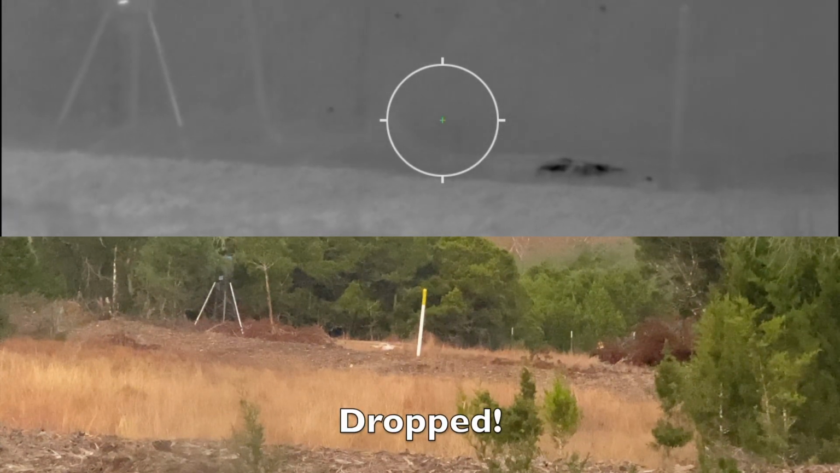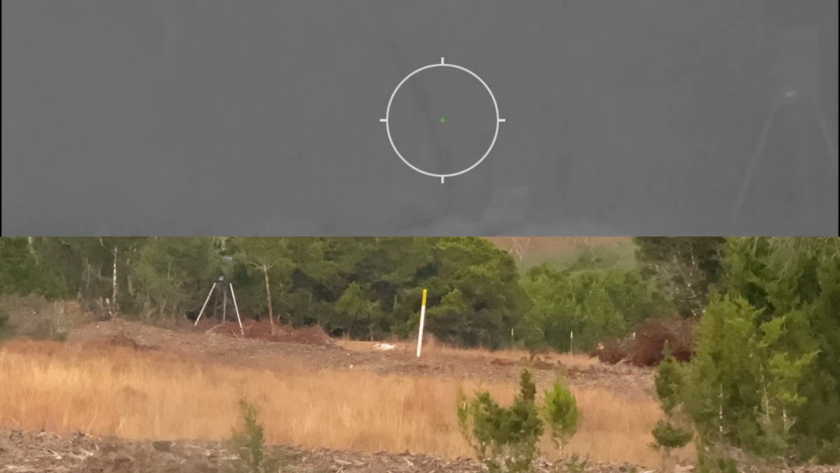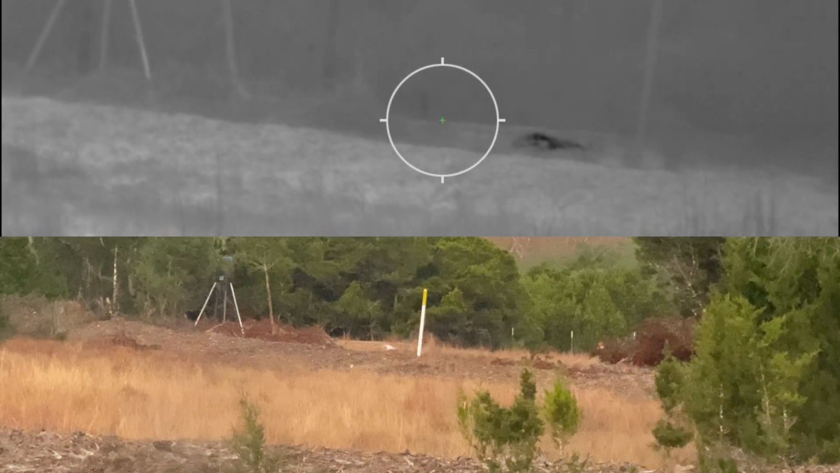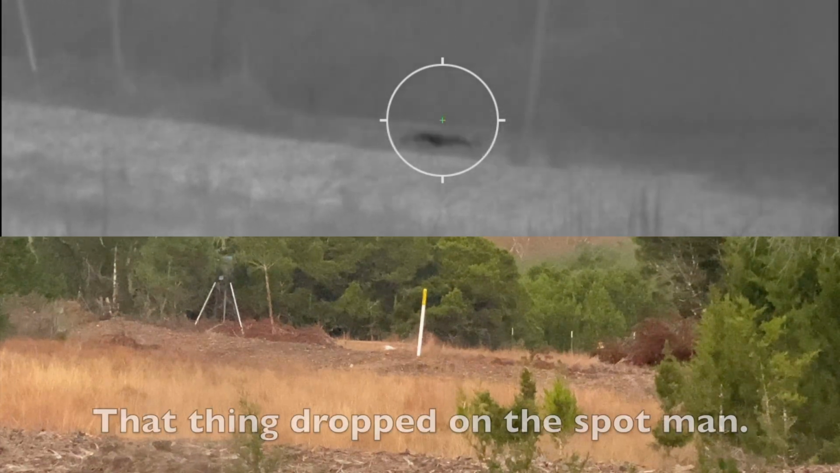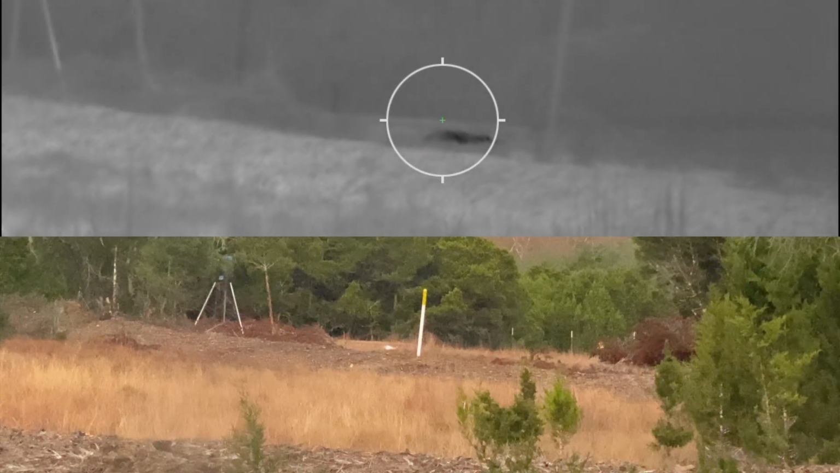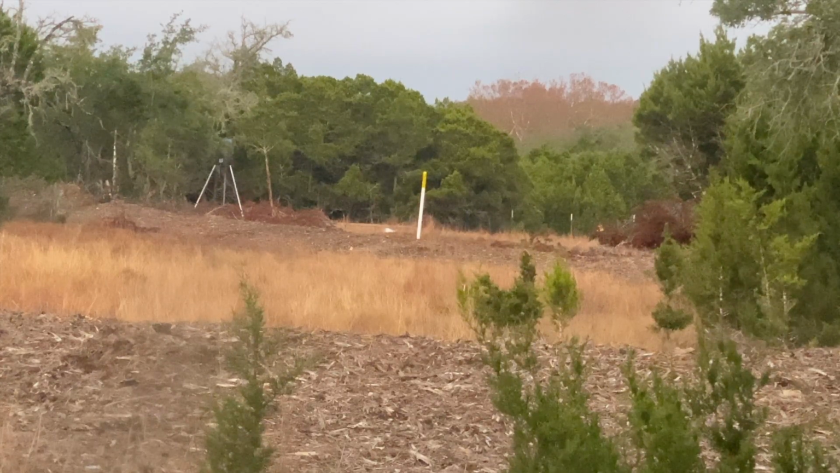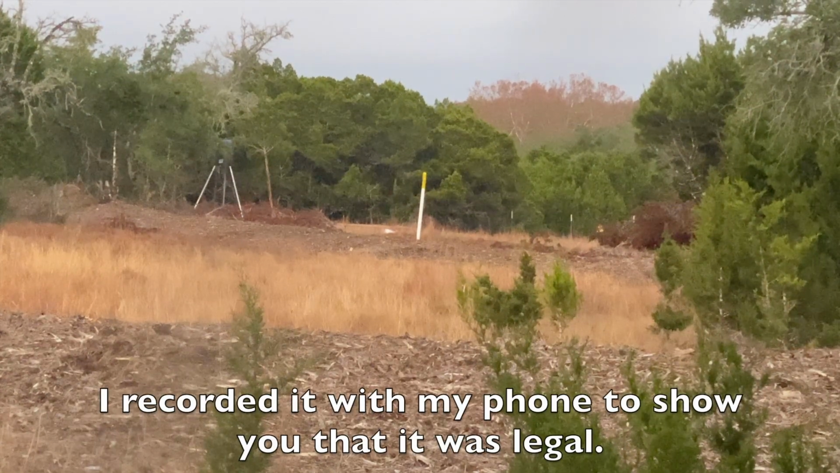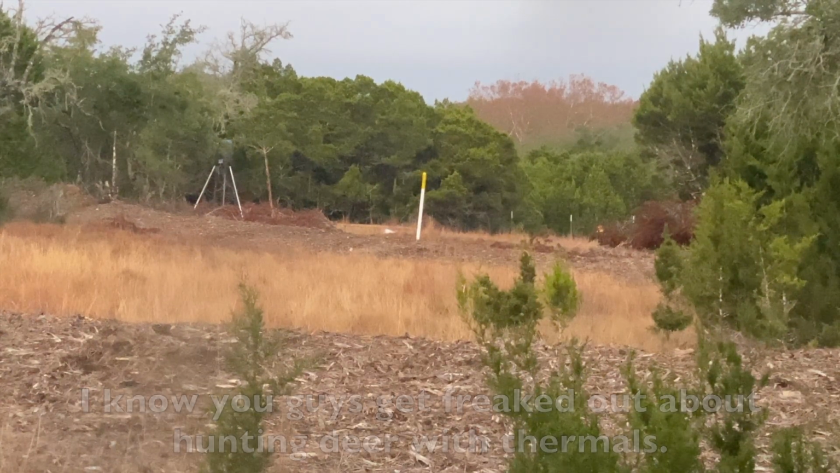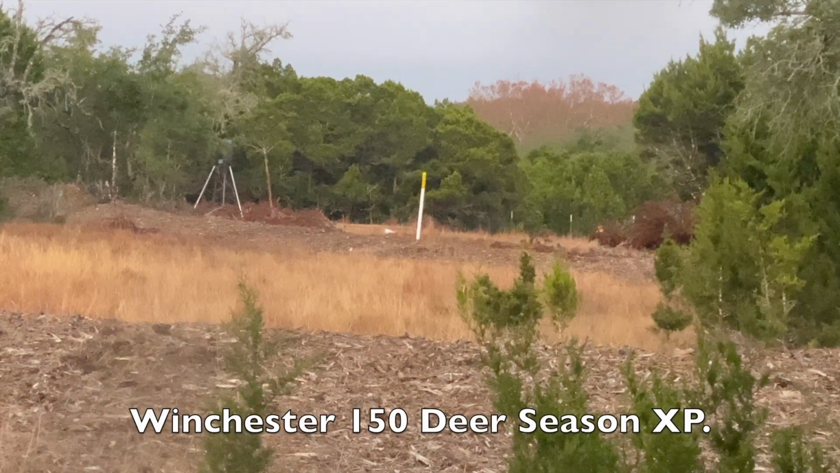Dropped. That thing dropped on the spot, man. I recorded it with my phone to show you that it's legal. I know you guys get freaked out about hunting deer with thermals. Gotta love that 350 Legend. 150 grain Winchester Deer Season XP.